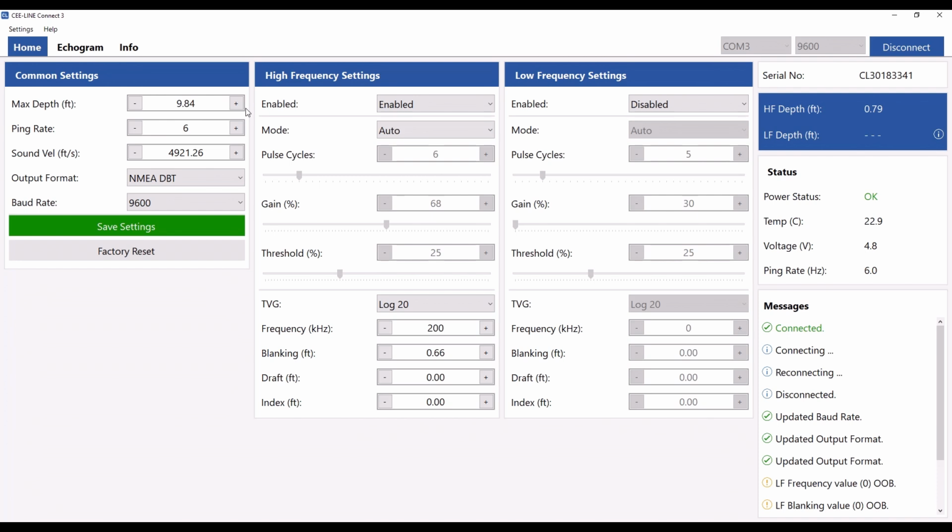Here we can also see our maximum depth, where we can either enter a number or use the plus or minus. For ping rate, we will choose a ping rate of 10 in this instance. The CEE-LINE version 3.1 goes to a maximum ping rate of 20 pings per second, but we'll go back to 10. We can also change our sound velocity in here.